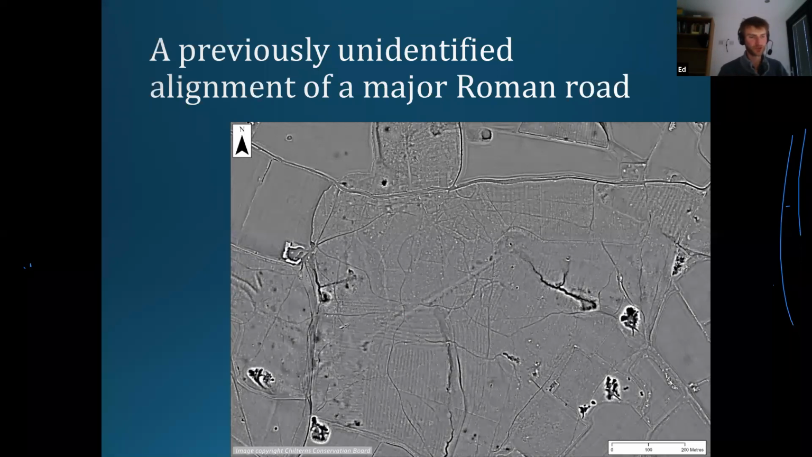So they'd sort of just drawn a spurious line, tried to join two dots, and had missed essentially. So that's really exciting, and really does change what we understand about the organization of this part of the Chilterns in the Roman period and the use of it for moving. There's lots else going on in this particular image, which I guess is worth talking about.